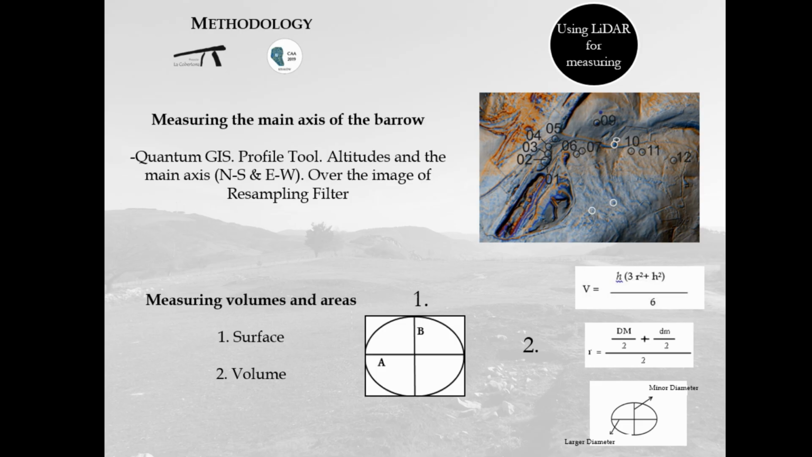Thus, the anomalies between the radii are estimated using an average value between the two radii. Following these steps, the radius will always be half of the larger diameter and the minor diameter, respectively.